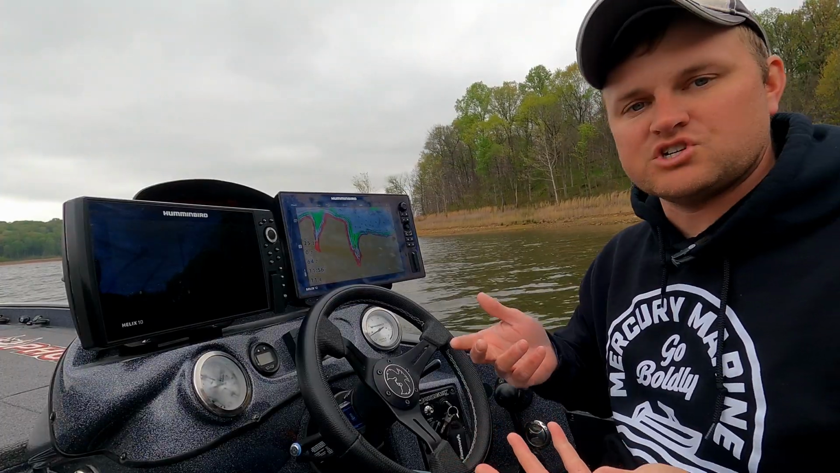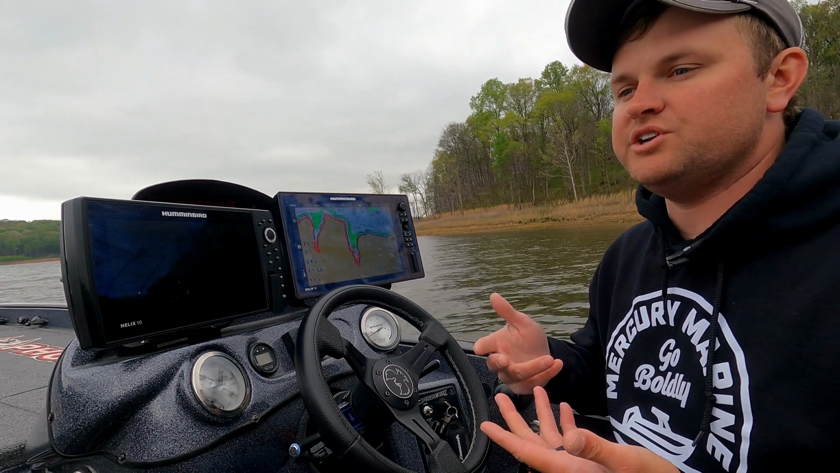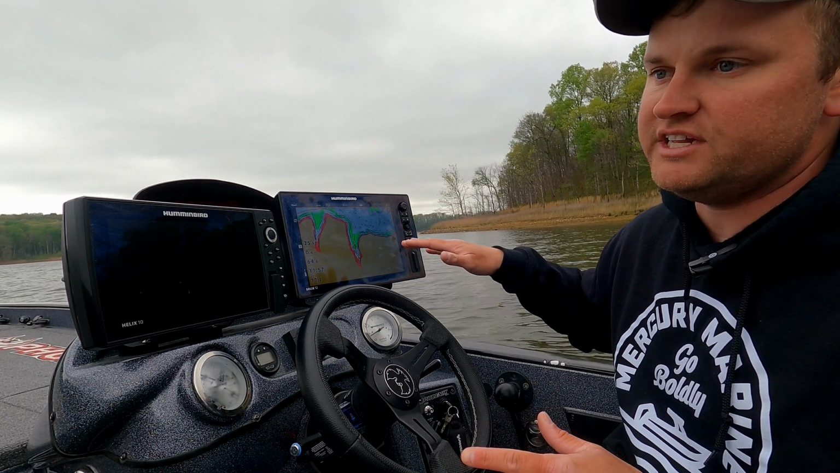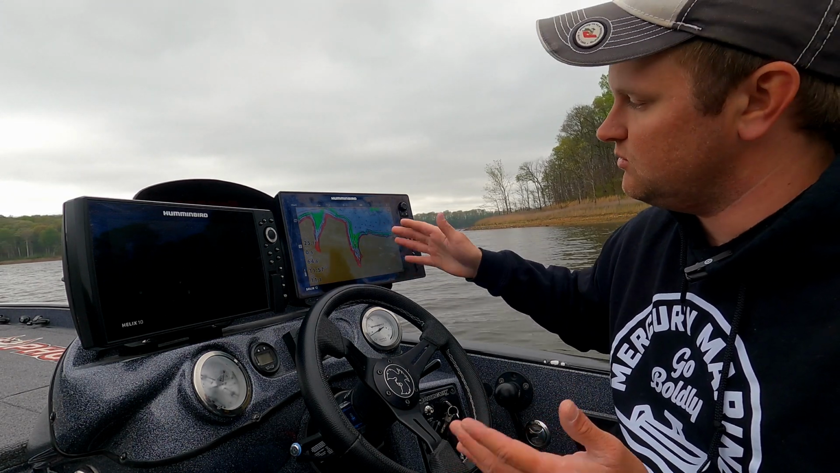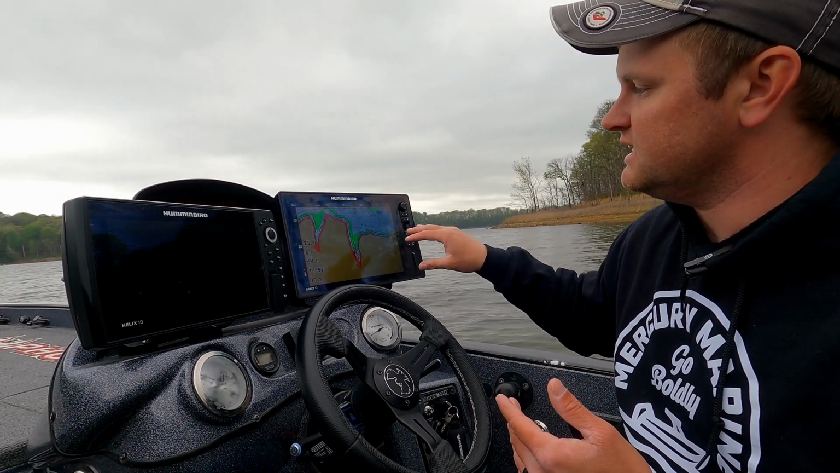So starting out, when I first get to the lake, the first thing I'll do is the water level offset. I'll show you here in a sec. Basically, I'll drive on a flat portion of the lake and look at these numbers, and if it says 10 foot, I want the actual depth of the water to match that 10 foot on the Lakemaster, so that I know my card's reading the exact depth.